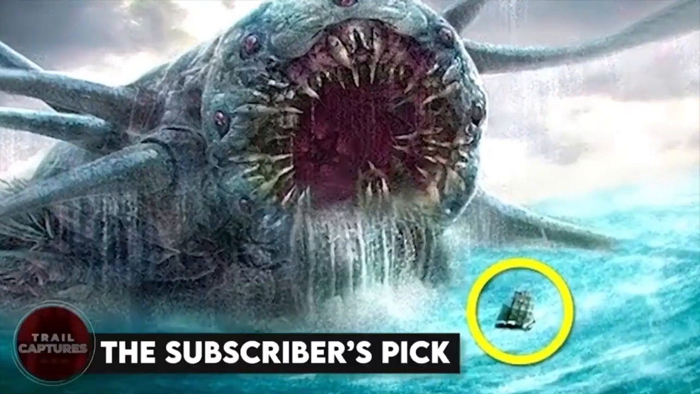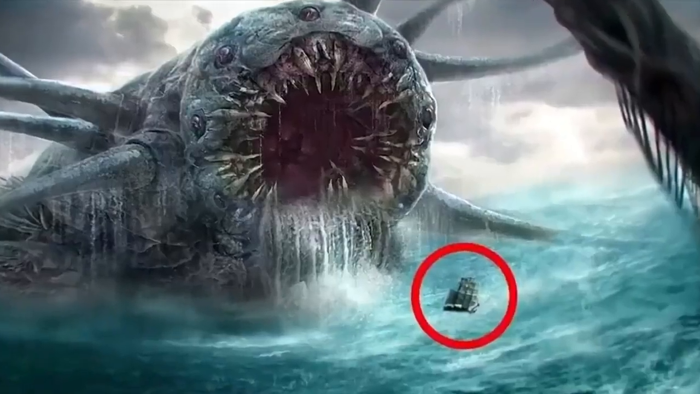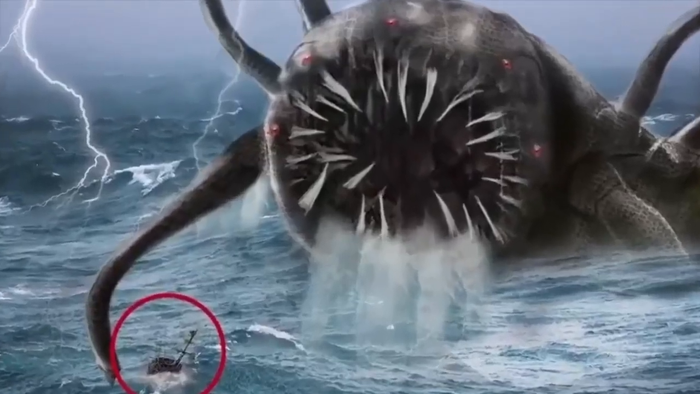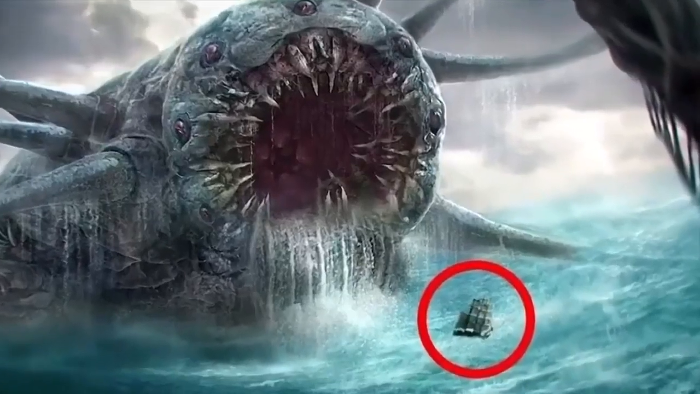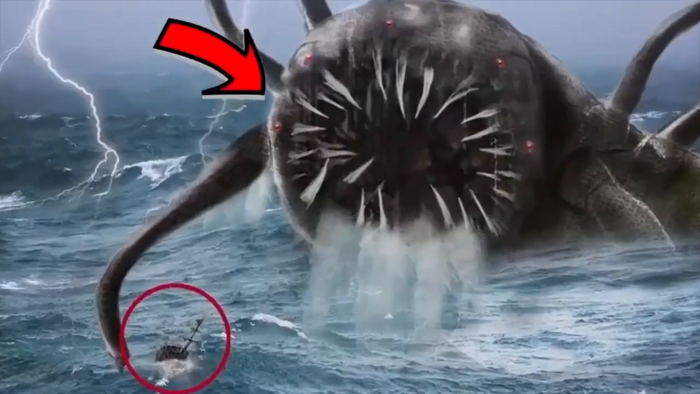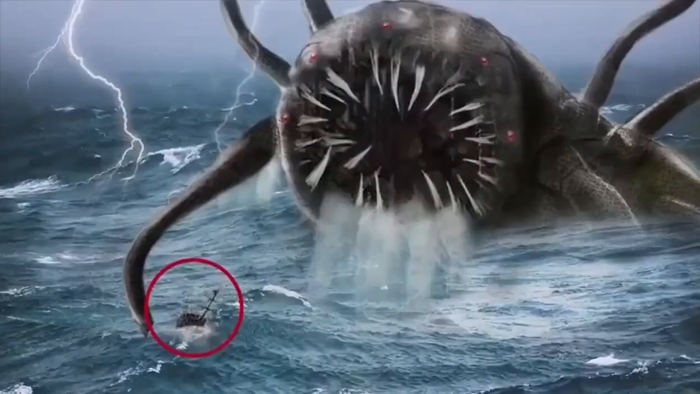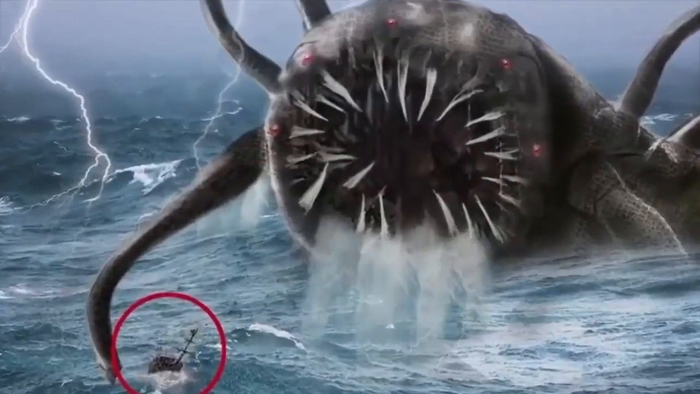The subscriber's pick. This image shows a huge predator of the world of water, with its weird horrifying mask and tentacles showing. We also see a boat nearby for comparison, which shows how big the creature is. But no matter how creepy this may look, it's not real. Instead, it is an image created through Photoshop.